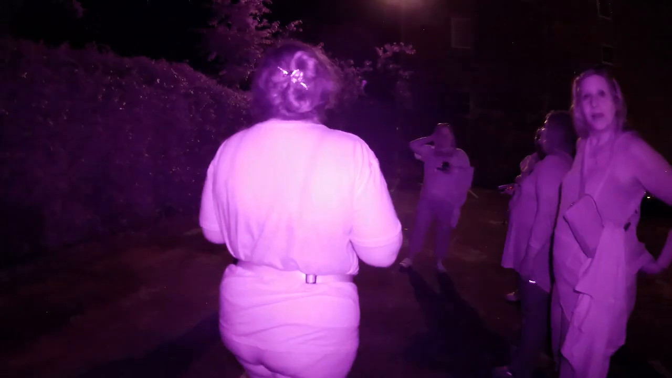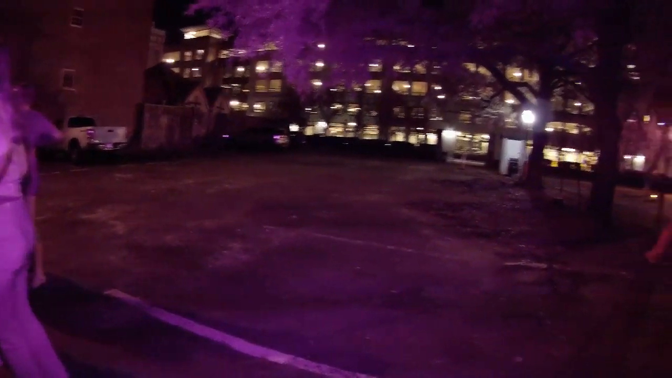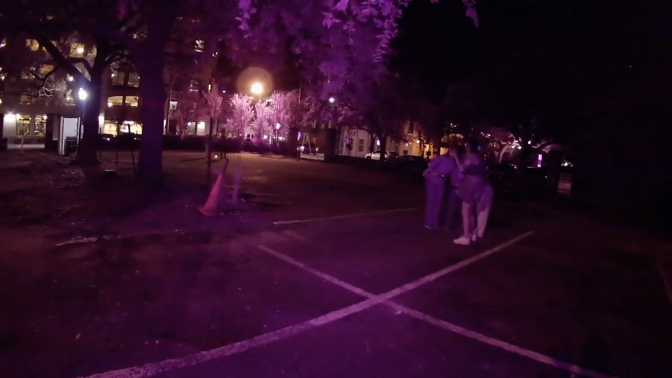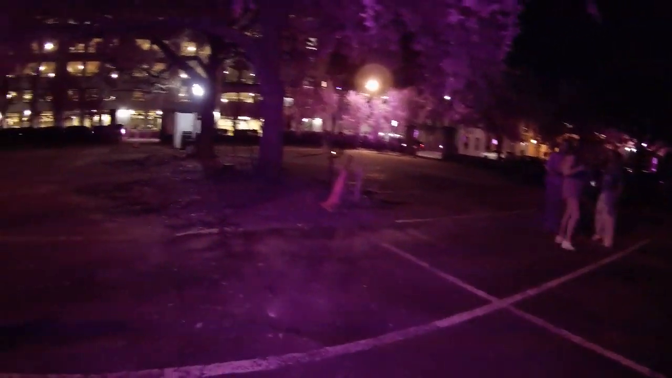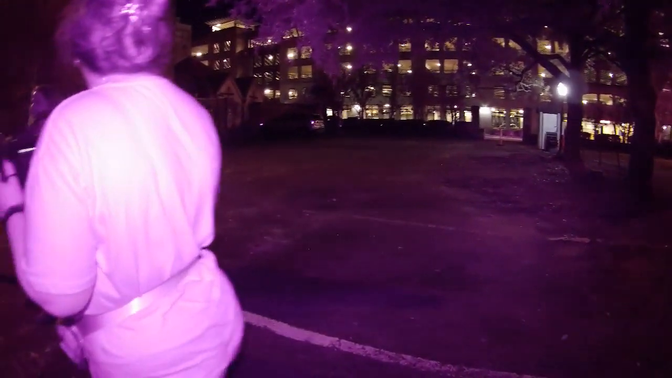So you can definitely get some footage while we're in here with your cameras, and if you want to start them, by all means do so. Just know, Rachel, with yours, the wall behind me is not your friend. There's going to be a lot of people in there, because of all the leaves.